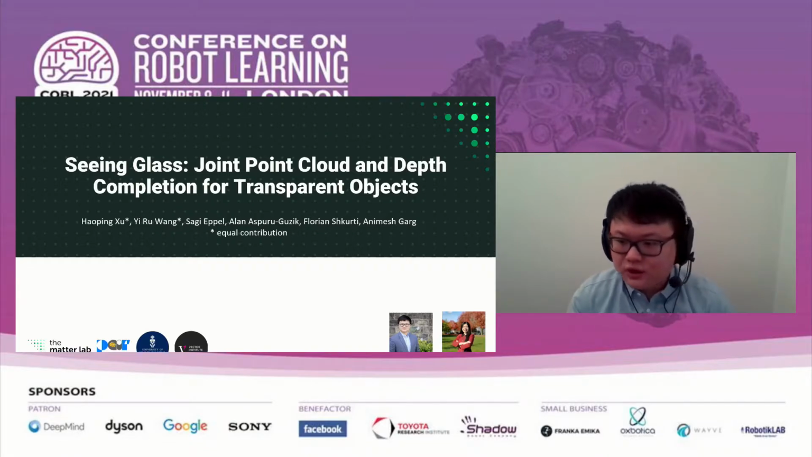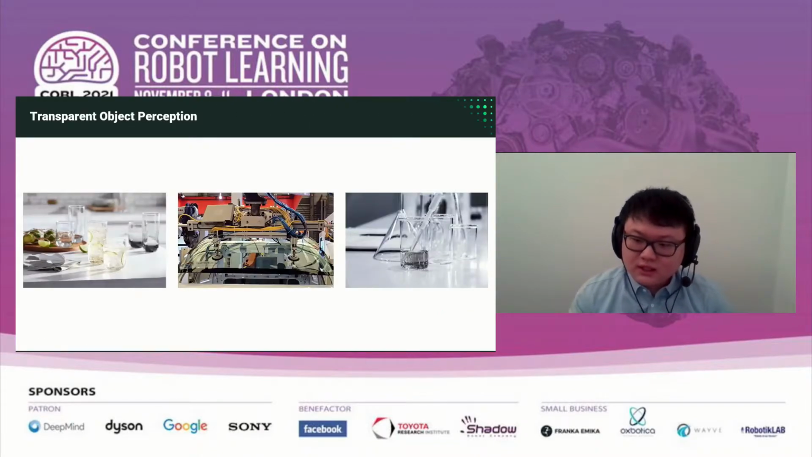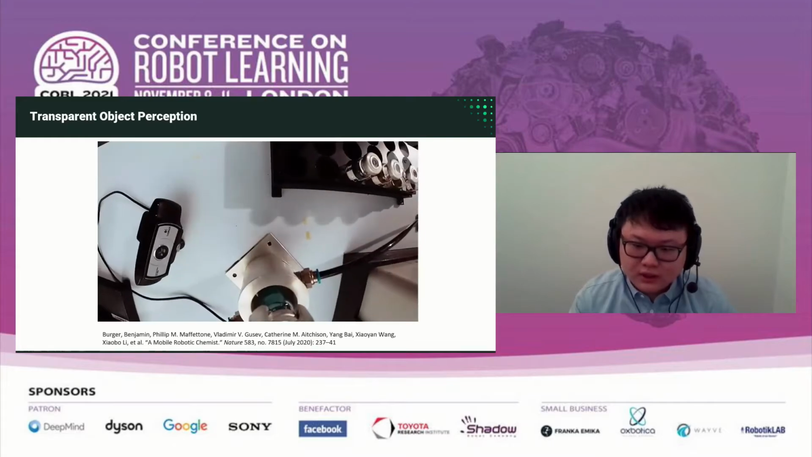Today, I would like to talk about our paper, Seeing Glass: Joint Point Cloud and Depth Completion for Transparent Objects. Transparent objects are commonly seen in kitchen, lab, and industrial scenes. All of them have the potential to be manipulated by robots. One particular use case we are interested in is automating the chemistry lab.